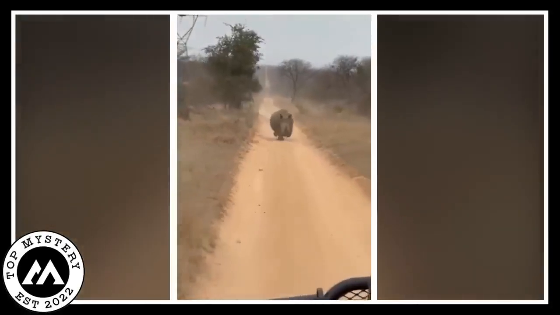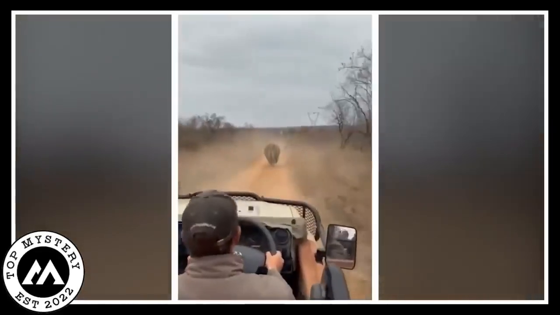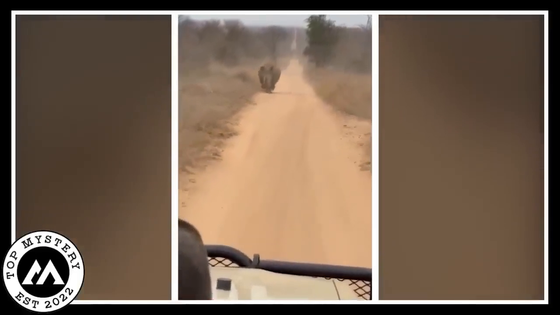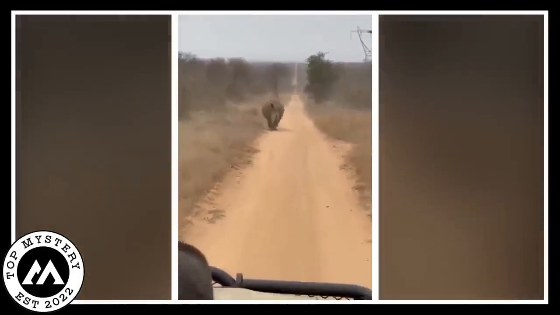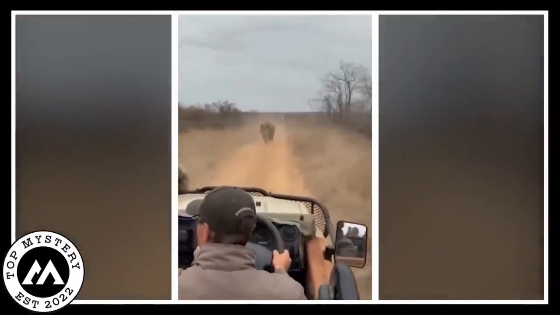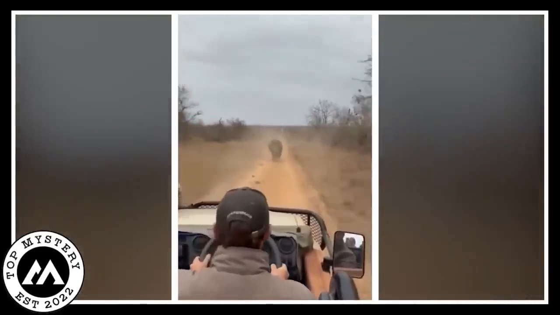It went on for a while, this wild rear chase. The man was probably asking, how did I end up in a rhino race? Eventually, the rhino got tired, or maybe just got bored, and it gave up the chase. The man stopped his car, relieved and probably a bit confused too. And that is the story of the man who went backward in his car, trying to outsmart a rhino in the forest.